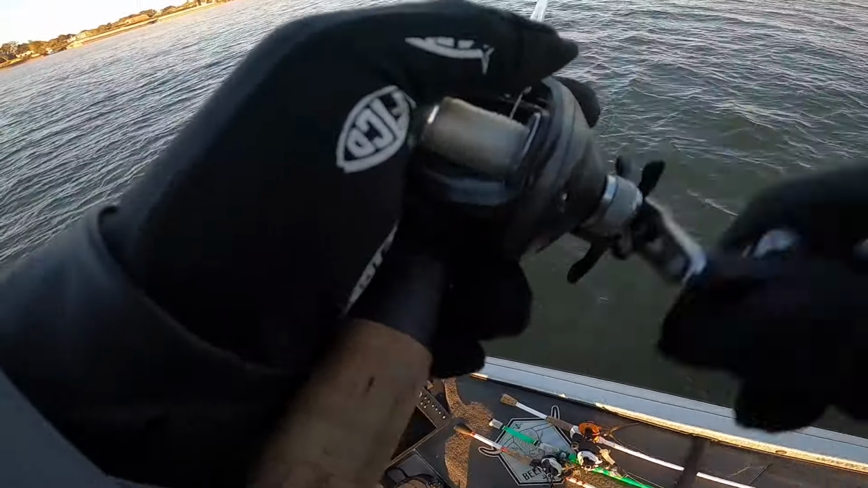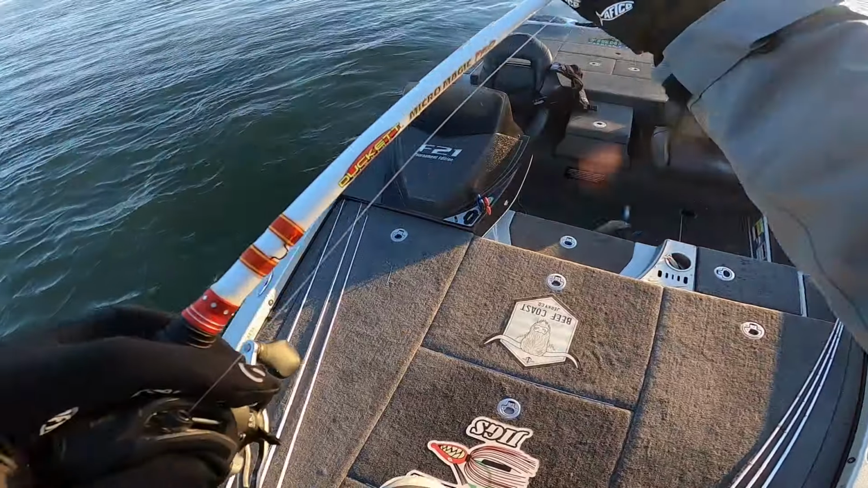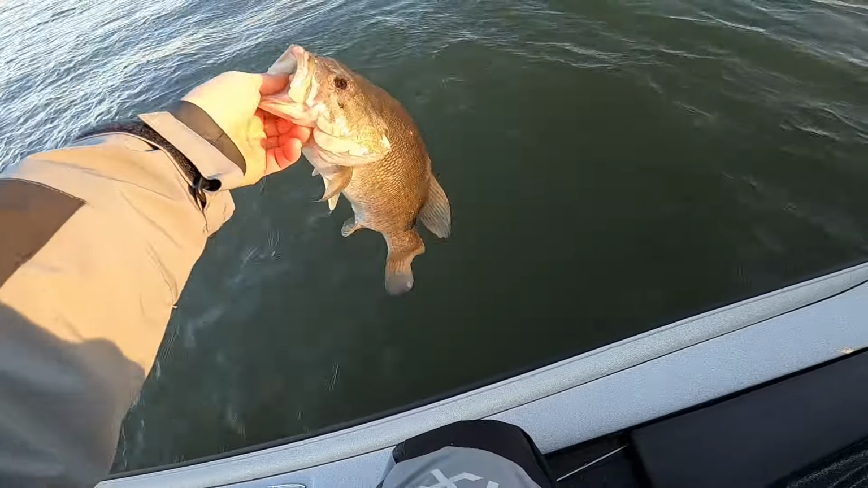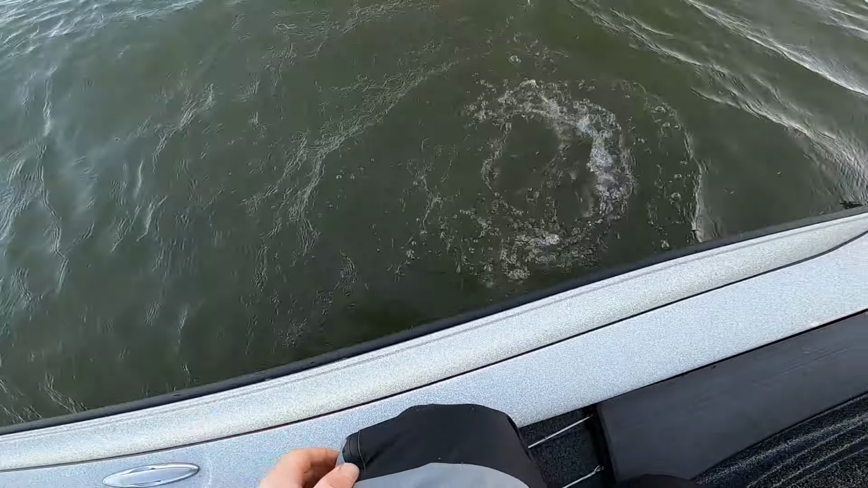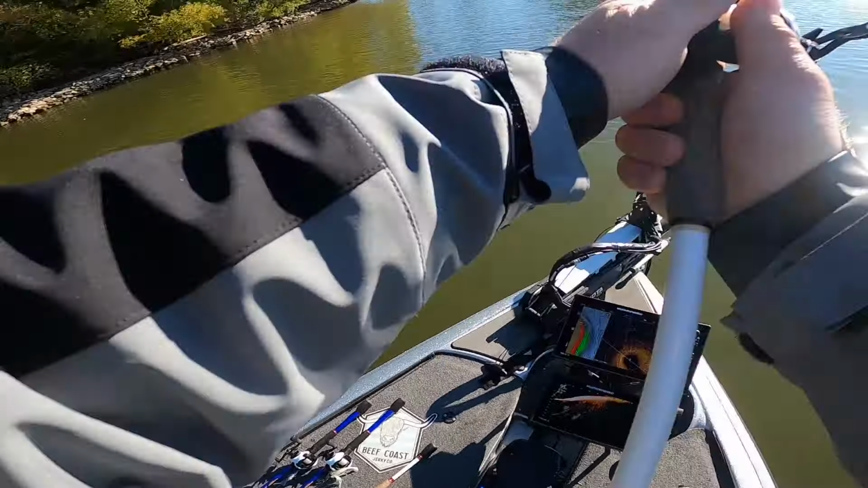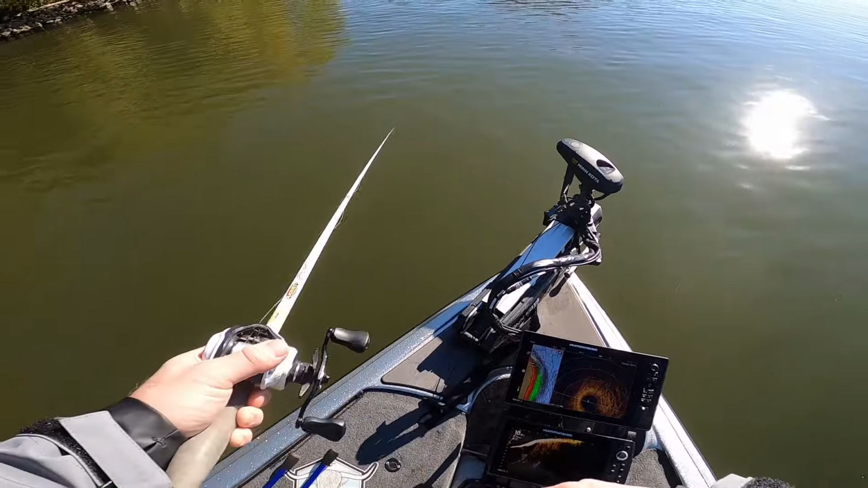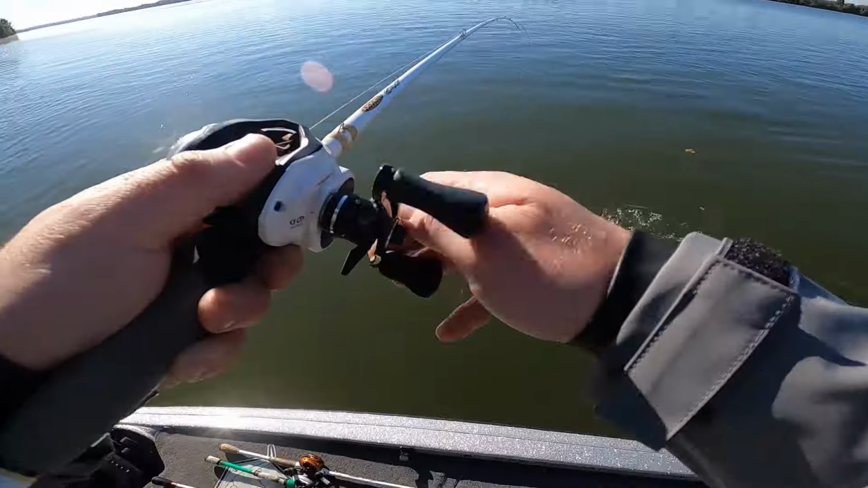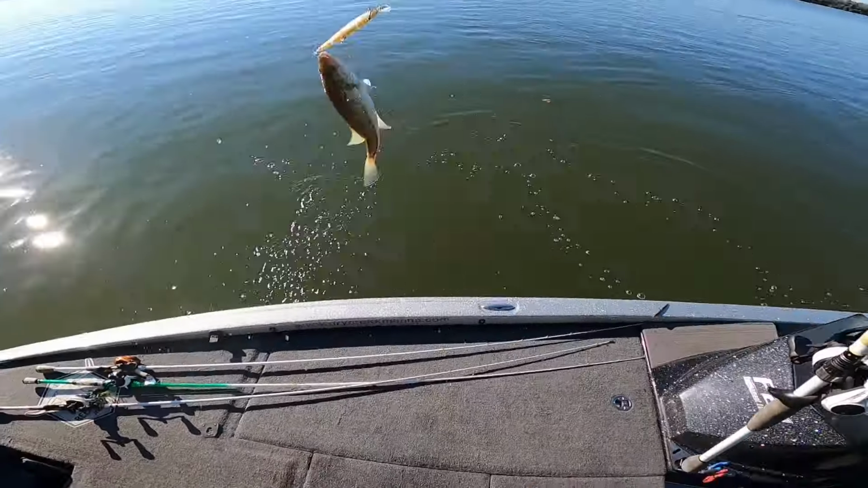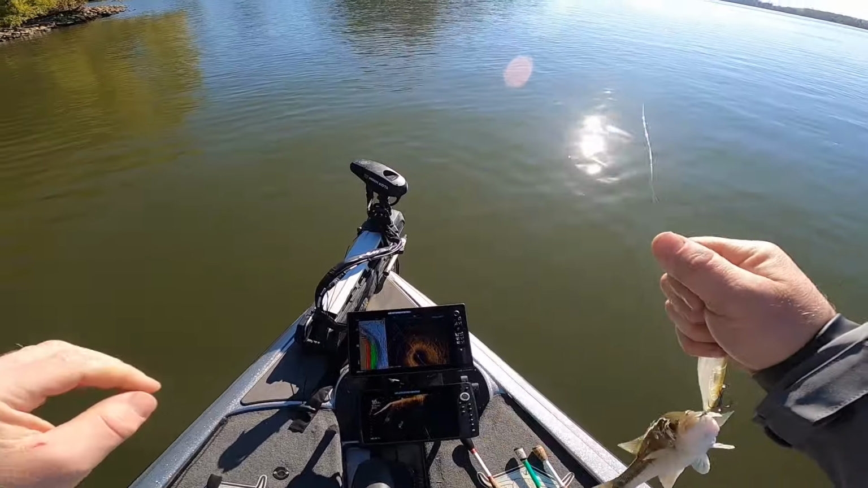There it is. Decent smallmouth. It's a daggum deformed looking smallie. He might be a mean mouth. Get one on it. Got him. Watch that joker eat it. That joker looks huge on the Live.